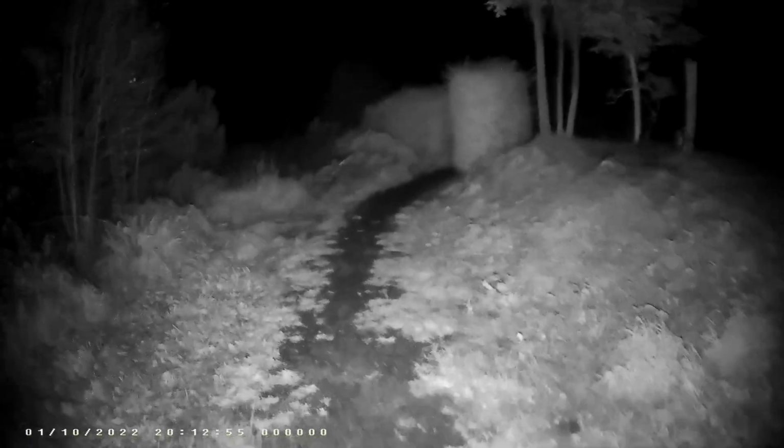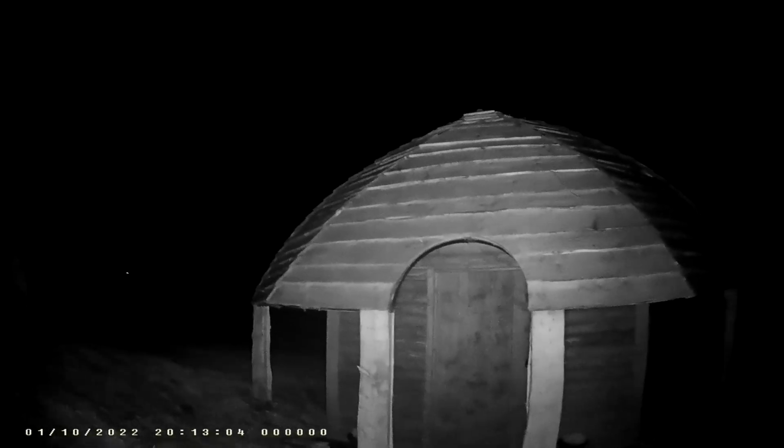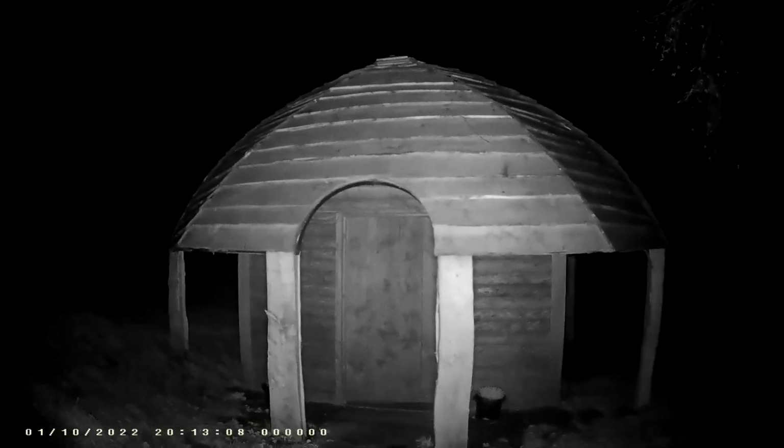So when a thatch starts rotting, it actually holds water and it makes it damp. So, yes, Ireland had thatch cottages back in the day, but this country does not suit thatch cottages because of its damp weather conditions. But yeah, they've done a good job.